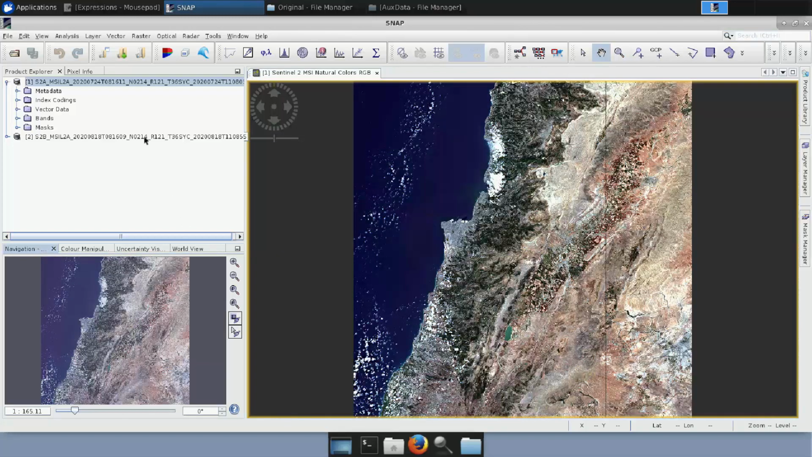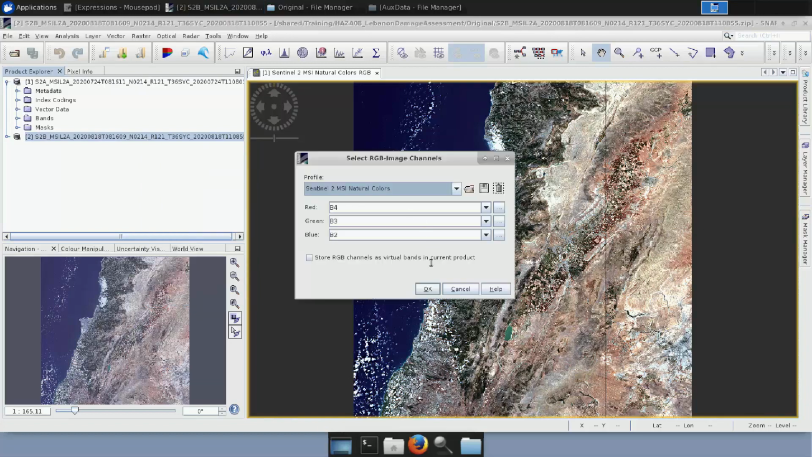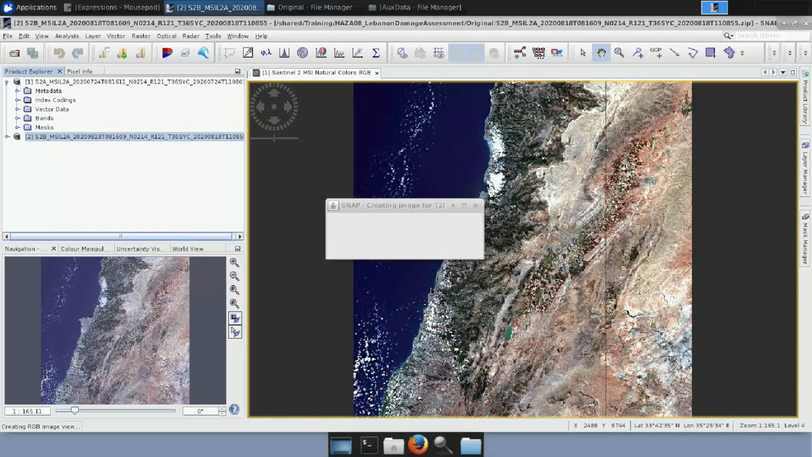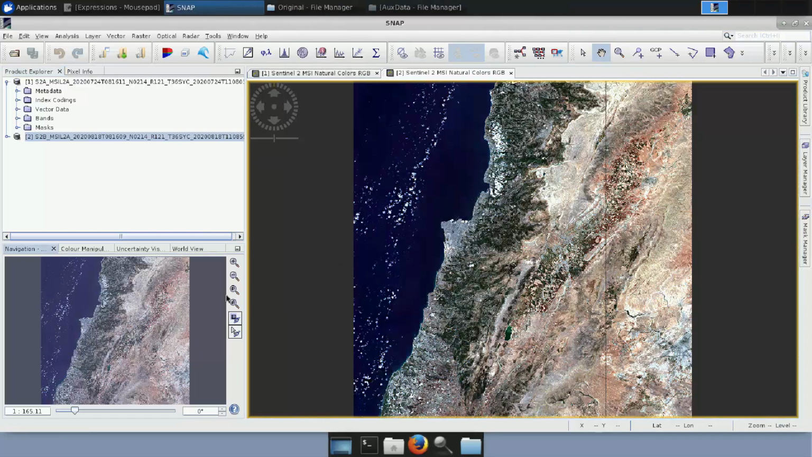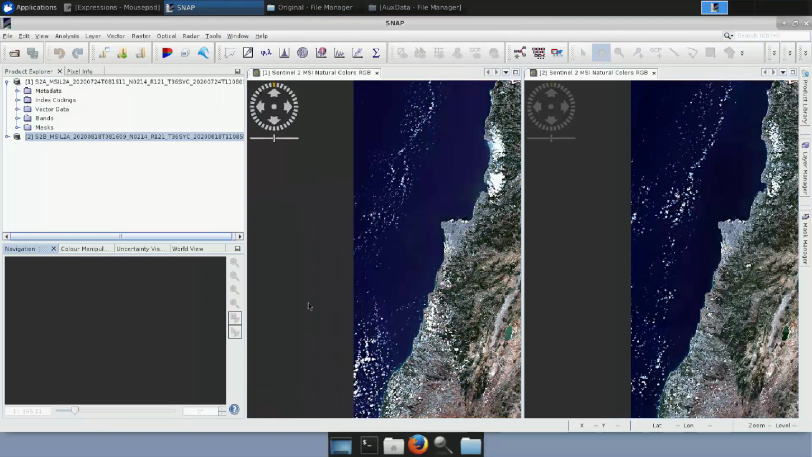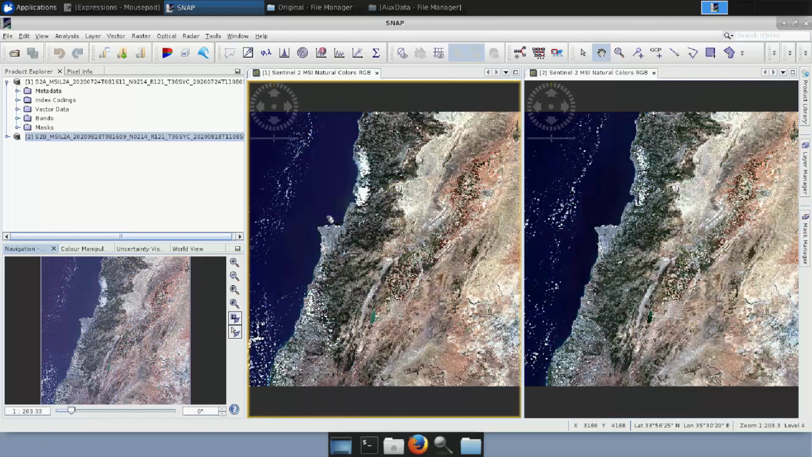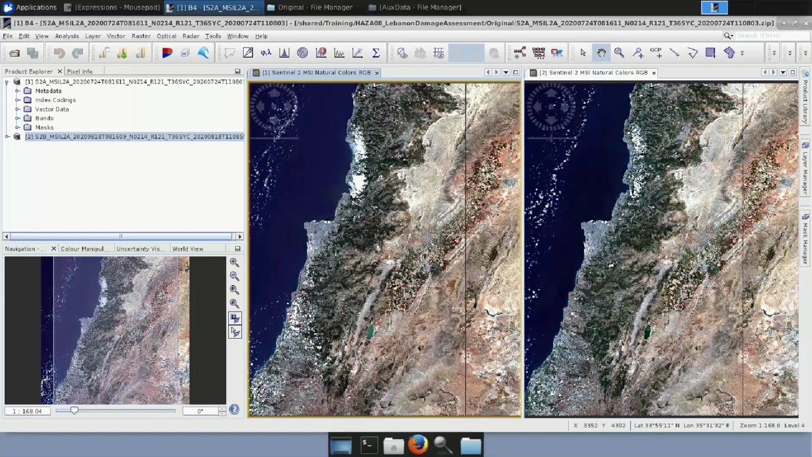And we will do the same with the second image as well. We will right click, go to Open RGB image window and create one with natural colors. And now that we have them both, we will just go to Window, Tile horizontally. We will put them side by side and zoom over the port that we are interested in.